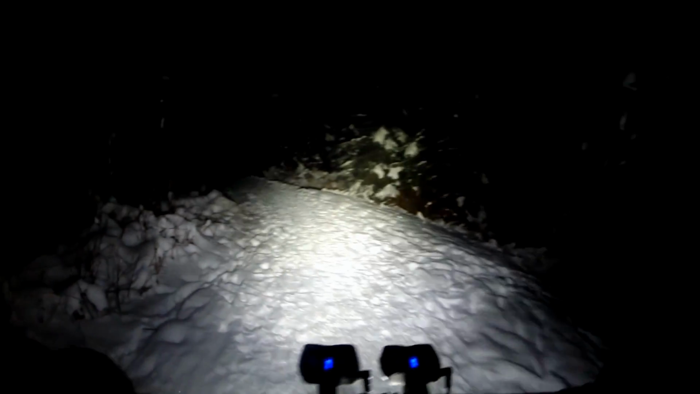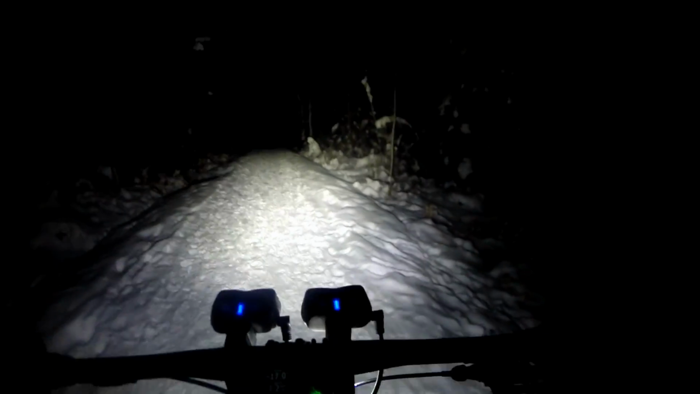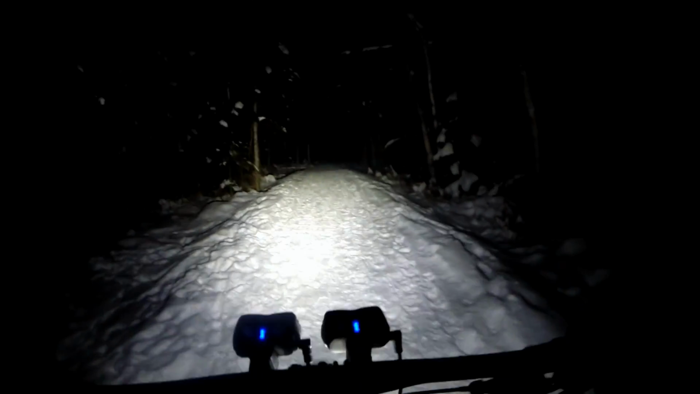So we've gotten a couple snowfalls this week, not just small dumps of a few centimeters each time. That's the best way to get it for fat biking conditions, because it still keeps conditions rideable and doesn't take that long for it to get packed down.